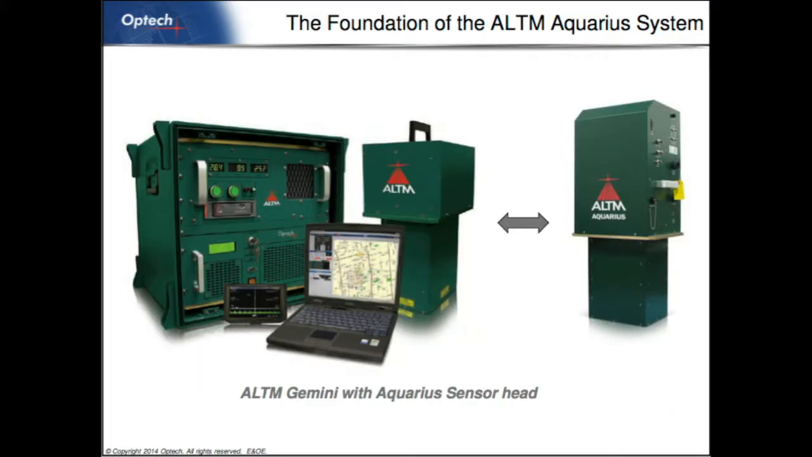So the Aquarius system was based on the ALTM Gemini, which is very similar to the 3100 that is in the NEON system. We basically took this infrared sensor head, the laser is at 1 micron basically, and we changed the laser to make it green. So it's a true green Gemini.